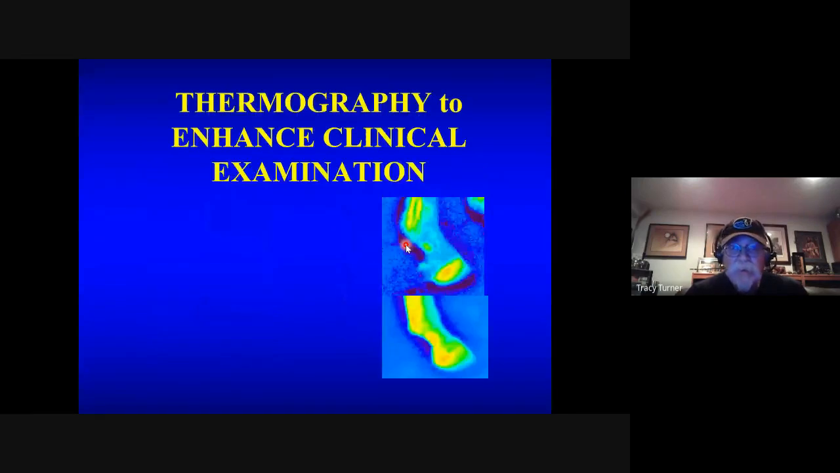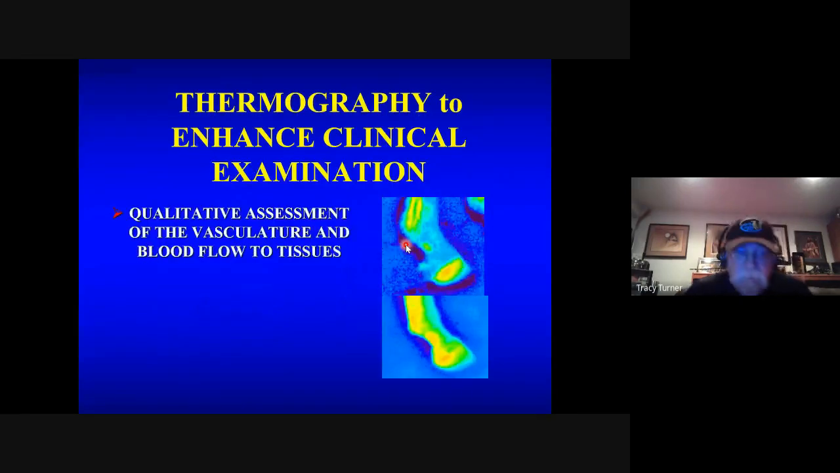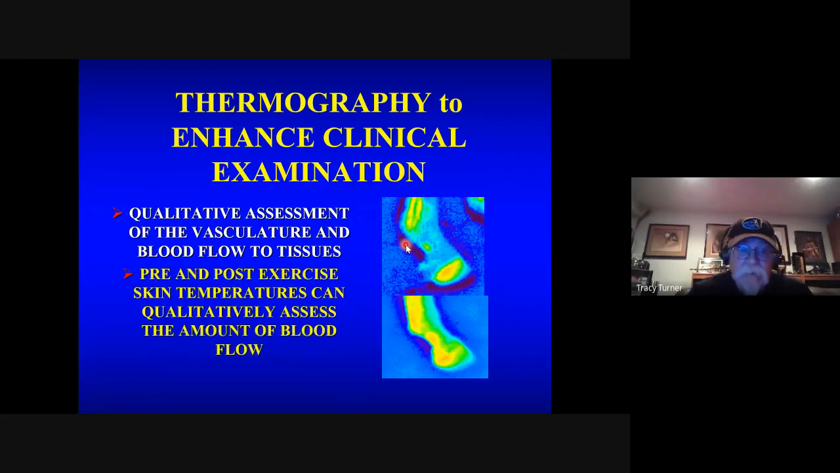We've also used it to look at that qualitative assessment of blood flow to tissues. And how can we use that? Exercise should increase the temperature of tissues. Why? The more you use them, the more blood flow you have. And when we've looked at pre and post exercise skin temperatures, we can then qualitatively assess the amount of blood